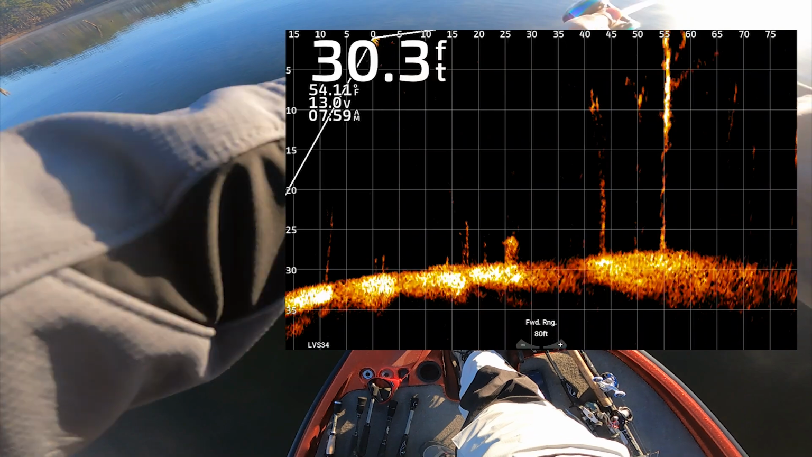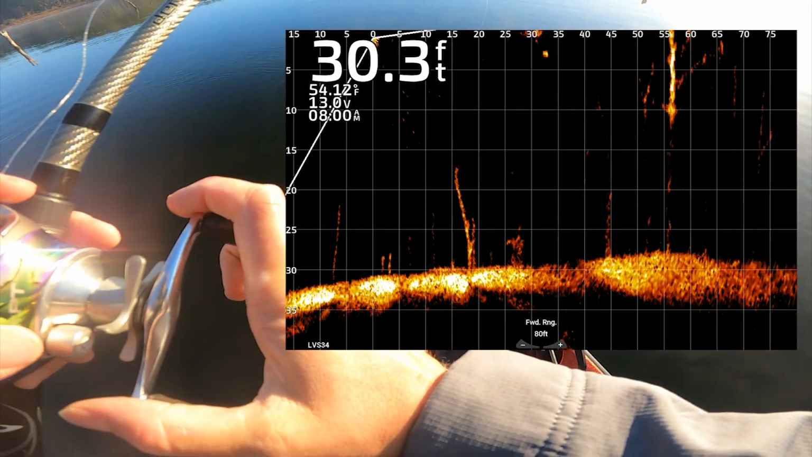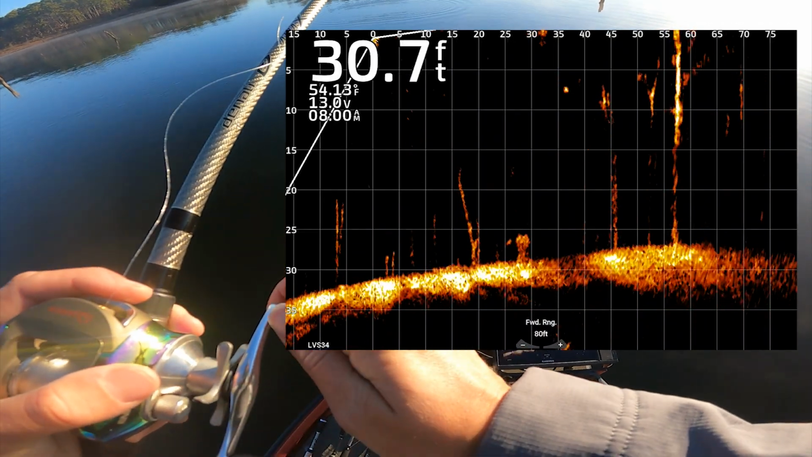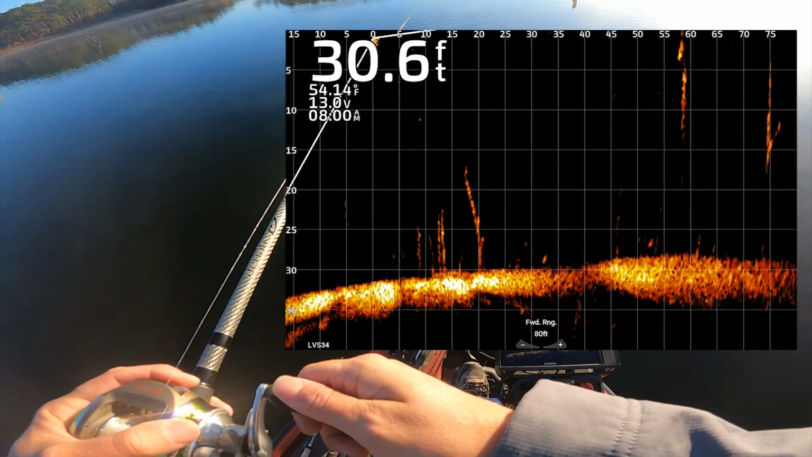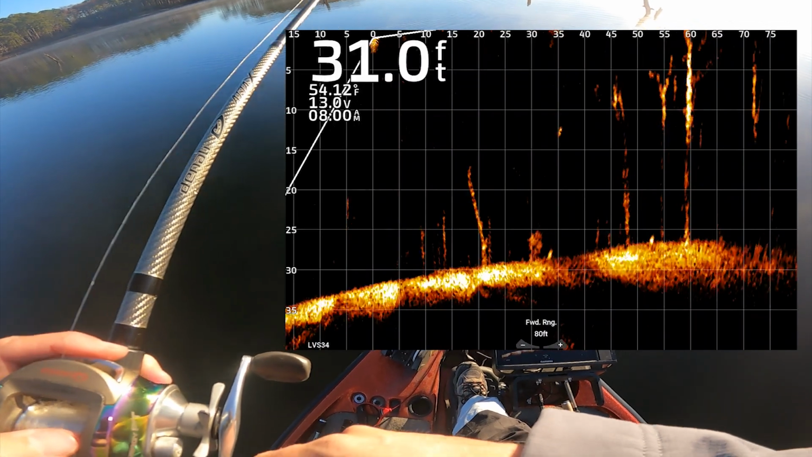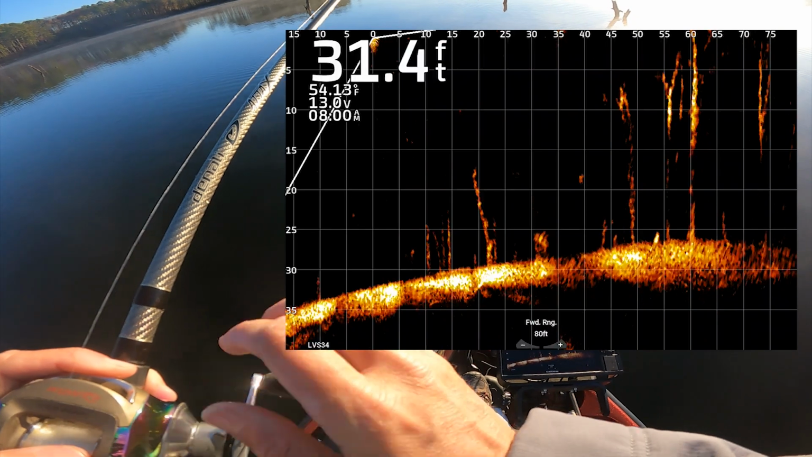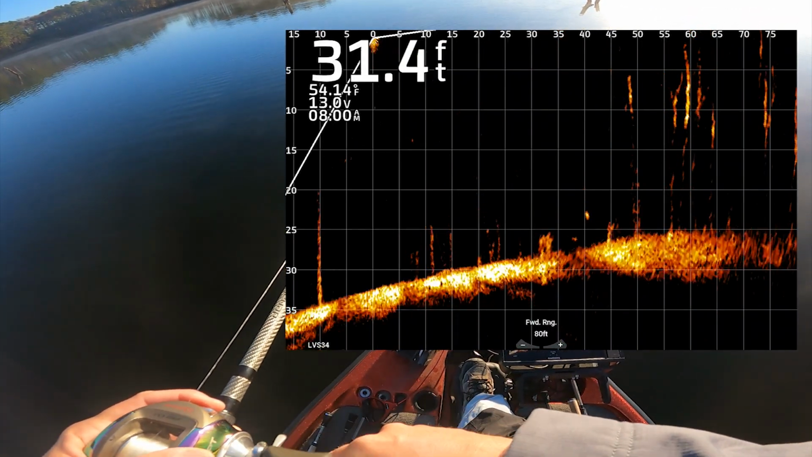Kind of, are they around that thing? Here he comes.